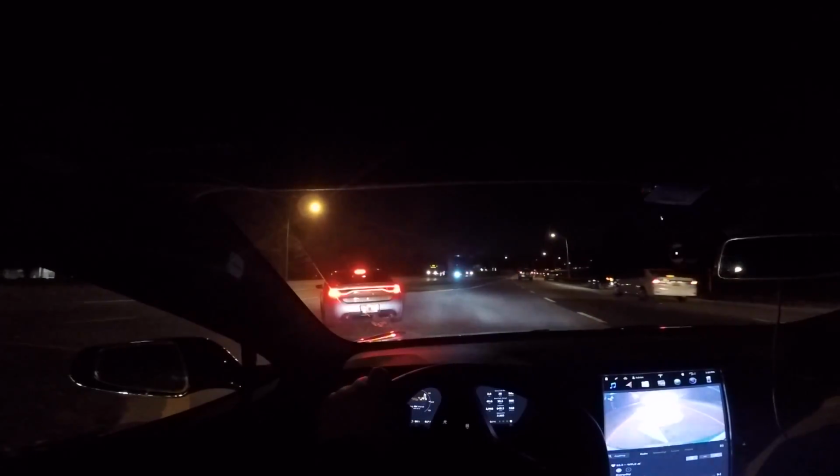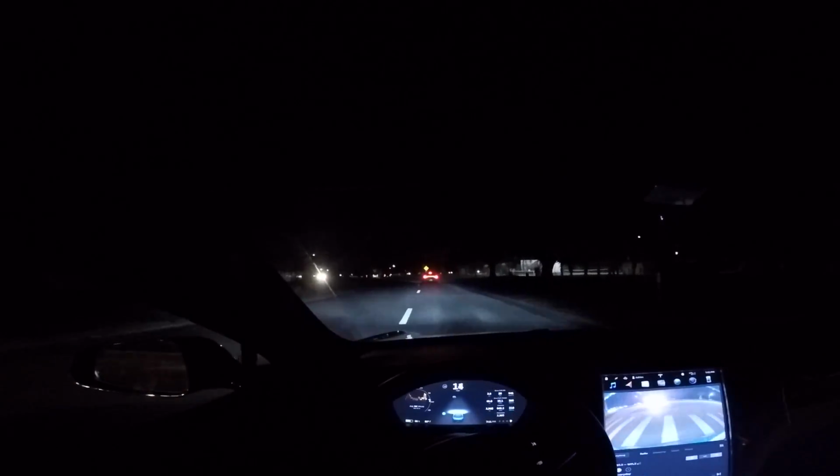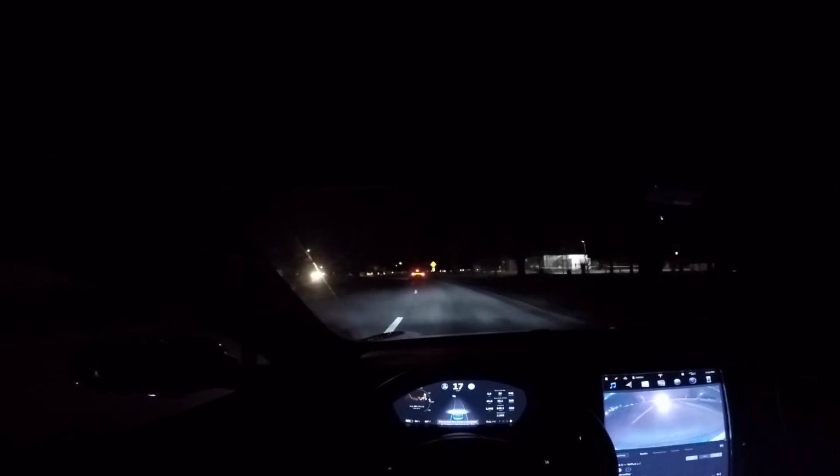It works really well for the most part, 99% of the time, which is pretty good. I mean, we're not supposed to fall asleep at the wheel anyway yet. So far so good for being nighttime.